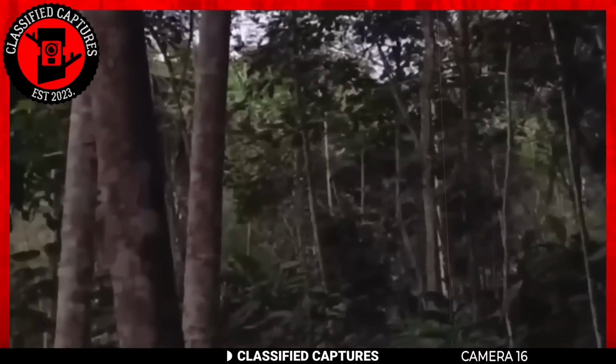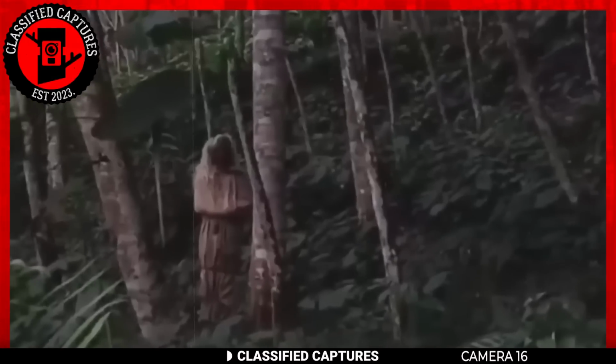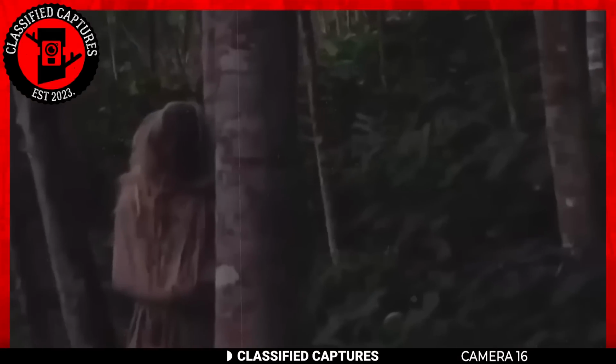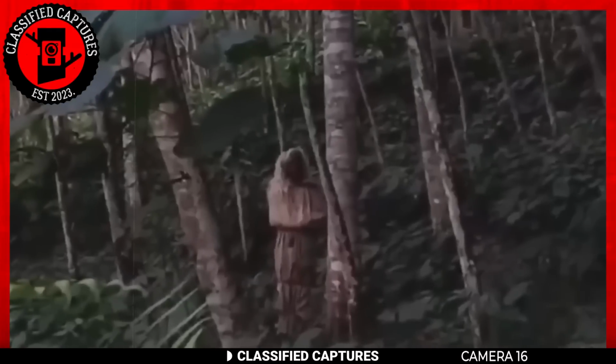The footage was captured by a lone hiker innocently embracing the serenity of nature's embrace, unaware of the chilling plot twist about to unfold. As he meanders through the leafy labyrinth, a peculiar sensation tingles down his spine. A subtle whisper of unease that only Mother Nature can master. He turned around only to spot this strange woman standing by a tree. Frozen in time, this spectral maiden gazes upon the world with a lifeless demeanor.